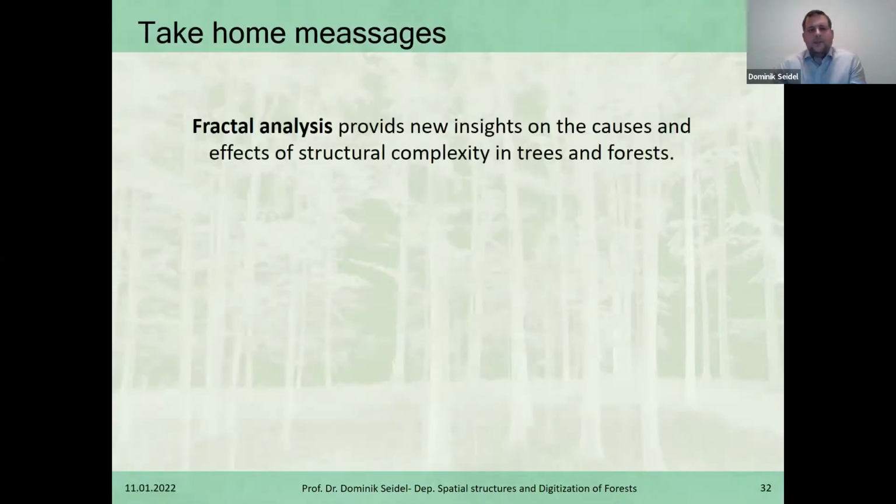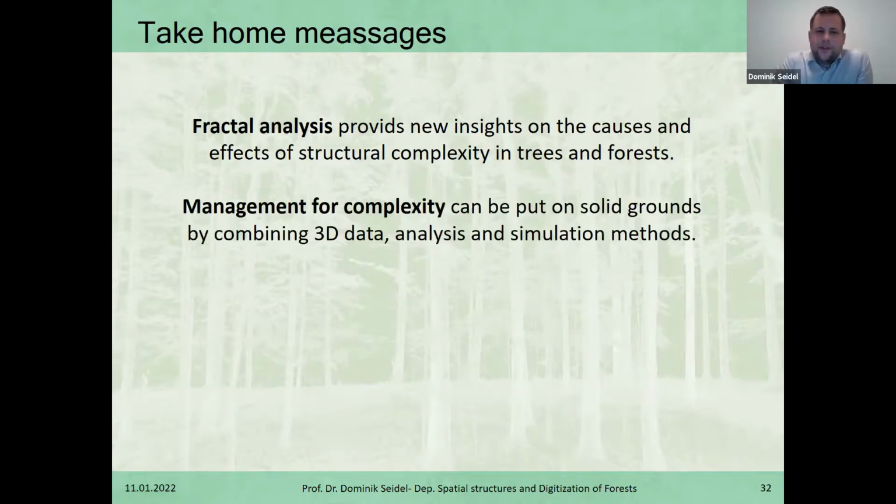So as a take-home message, I guess we can say that fractal analysis provides new insights on the causes and effects of structural complexity in trees and forests. We've seen what makes an individual tree complex, what makes a forest plot complex as a combination of trees. And we can also say that the management for this complexity, as we all want to promote, basically, due to the recent developments in silviculture in general, that we all acknowledge this as an important parameter during silvicultural management, that we should strive to have complexity.